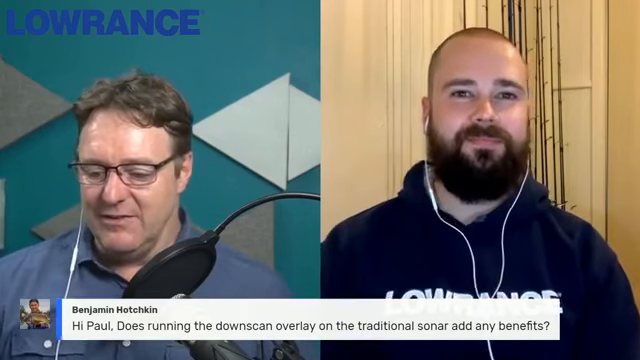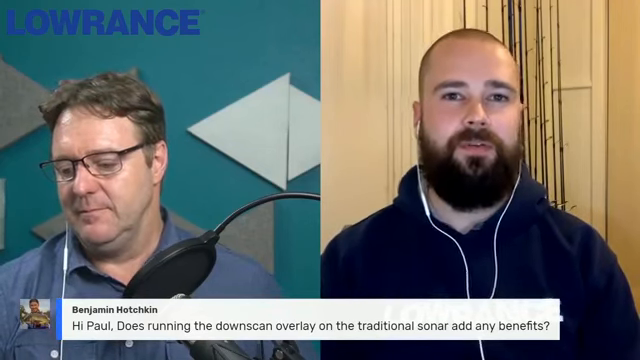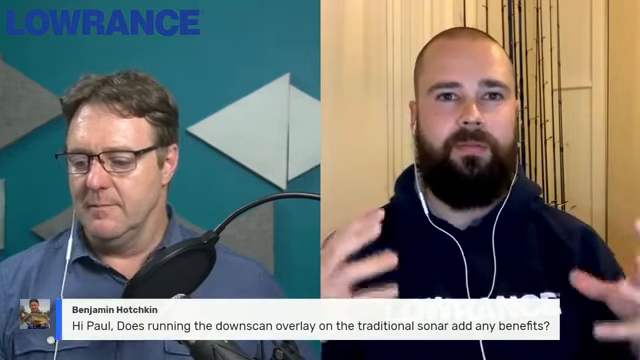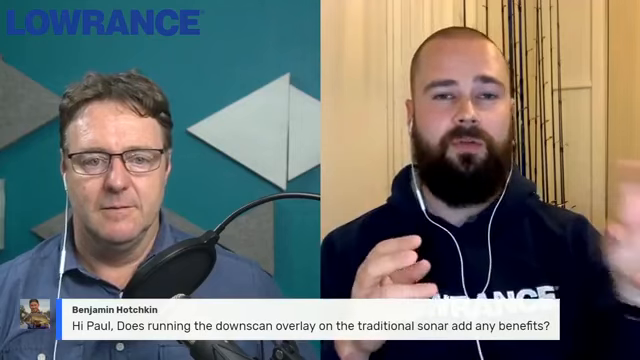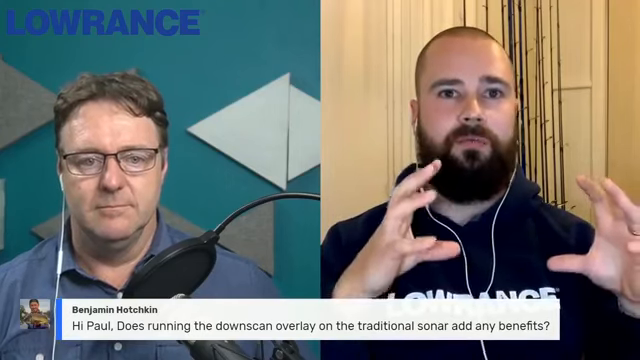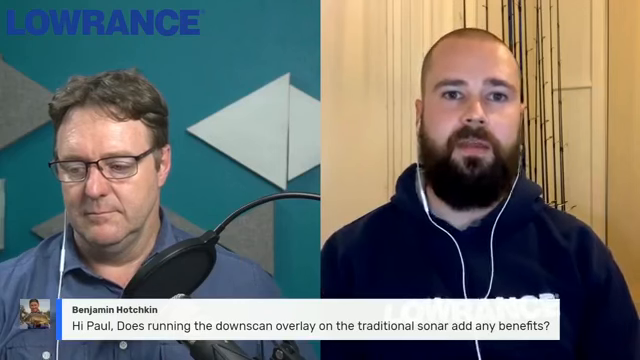Does running the downscan overlay on traditional sonar add any benefits? Hey, Benny. No, mate. For me personally, I never run the downscan overlay over traditional sonar. For me, the image just gets a little bit too complicated. I'm trying to see too much there. I think with even a 7-inch unit, you've got enough screen real estate to run split screens of your traditional sonar and down imaging side by side, as well as the side imaging along the bottom. I think from a screen real estate and usage of that space, that's probably the best way to split your screen. And I personally don't see any benefit to overlaying the downscan over traditional sonar.